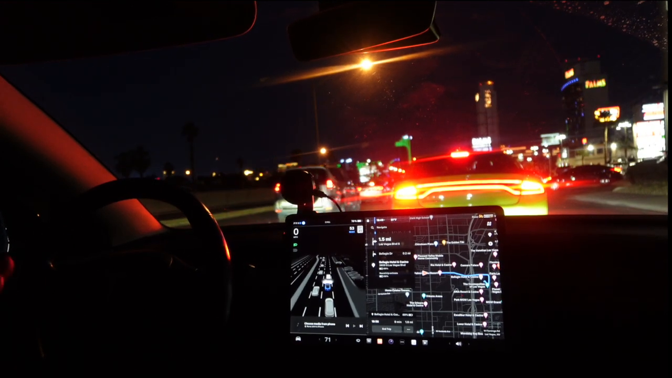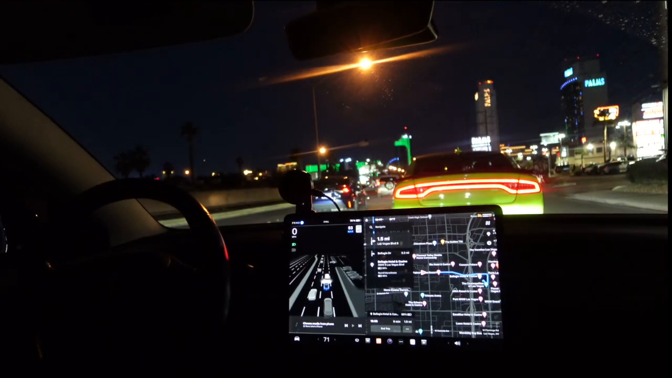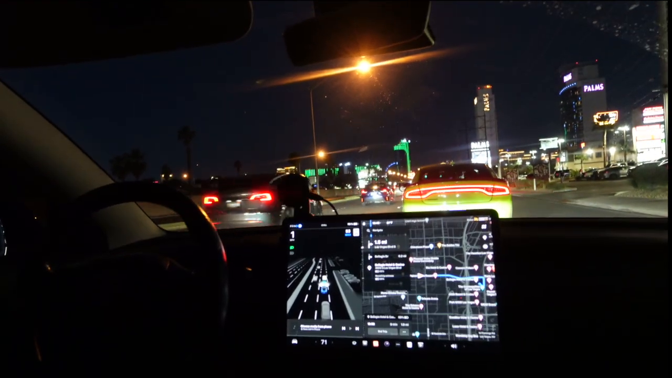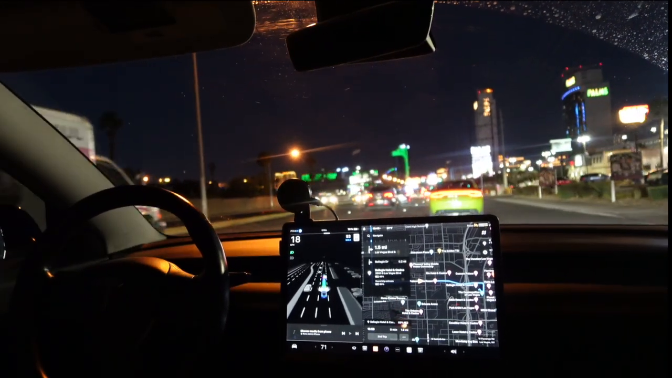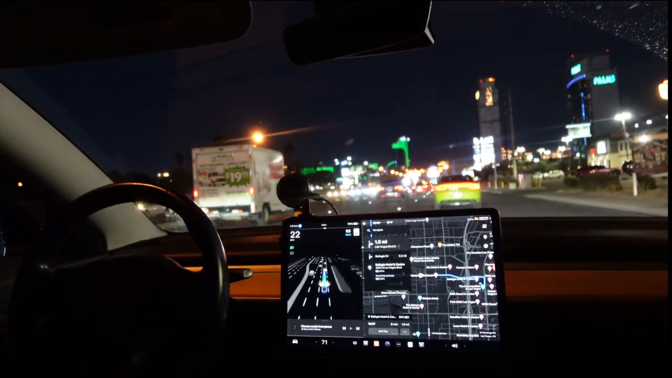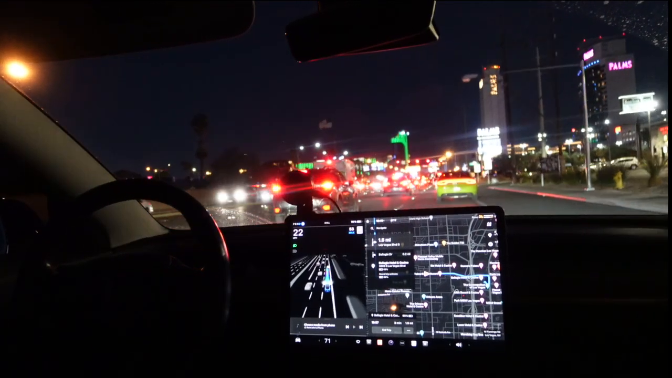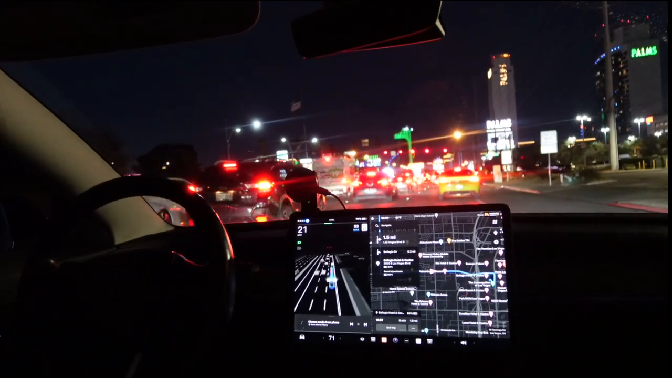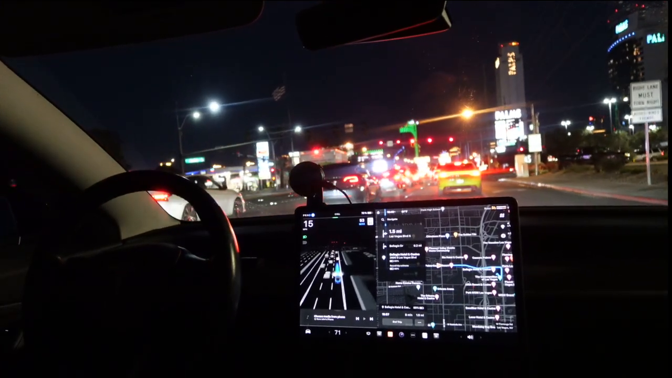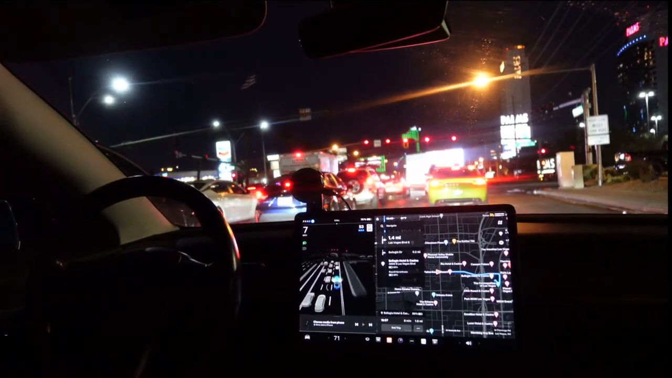So level 4 is that pretty much almost everything's autonomous, but it's supervised. And then level 5 is when it's full autonomy and requires no supervision. That's when a car is completely autonomous, able to get from point A to point B with no supervision. That's when I'm napping while my Tesla drives me to my destination. I am so excited for that.